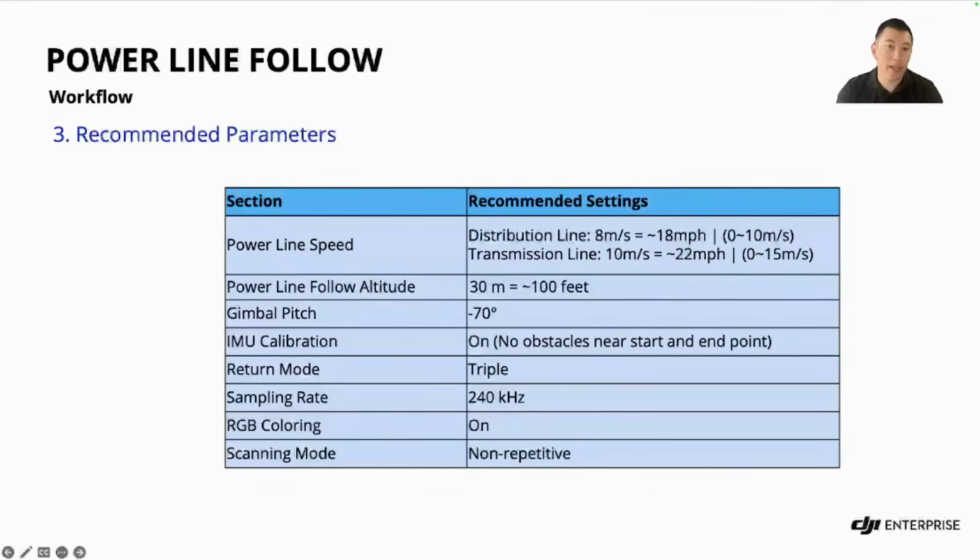So this is going to be a handy table for some of those recommendations we were talking about. So for speed, based on if you're doing distribution or transmission, we recommend 8 meters per second or about 18 miles per hour for distribution, 10 meters per second or about 22 miles per hour for transmission. And for altitude, we're going to talk about 30 meters or 100 feet, and then gimbal -70 degrees.